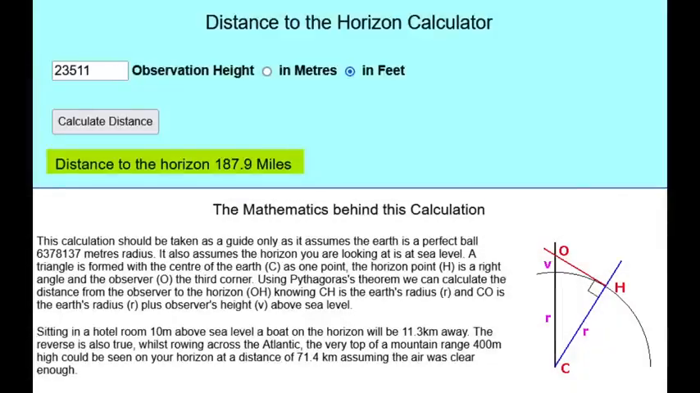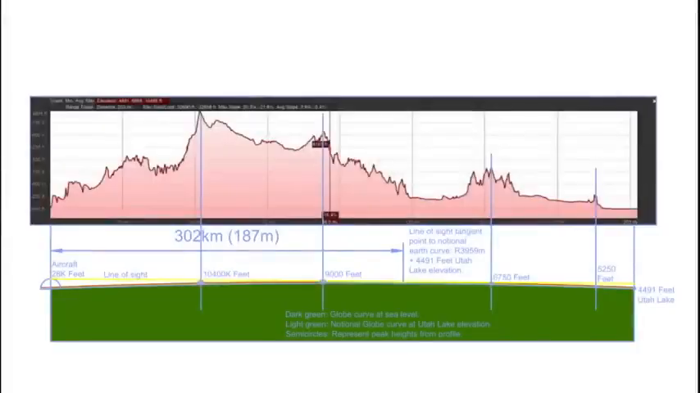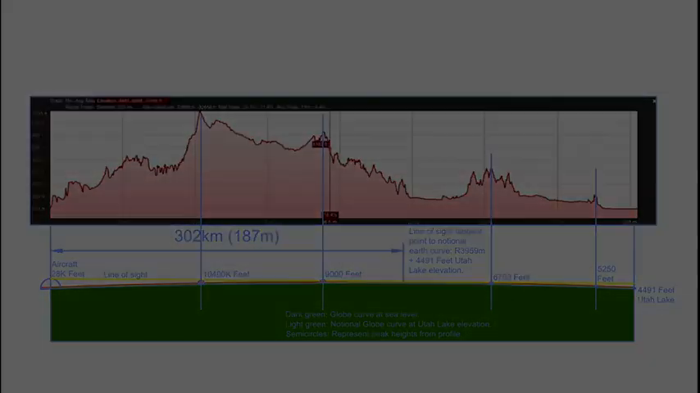Some may try to dispute the calculations here, and that's why I asked Shadow Reveal to prepare an AutoCAD drawing demonstrating this fact. And I'm very glad he did, because we discovered something even more damning for the globe. The line of sight from the airplane at 28,000 feet is the yellow line. As stated before, Utah Lake should have been entirely hidden by the Earth's curvature, assuming no topography besides the elevation of Utah Lake at 4,489 feet.